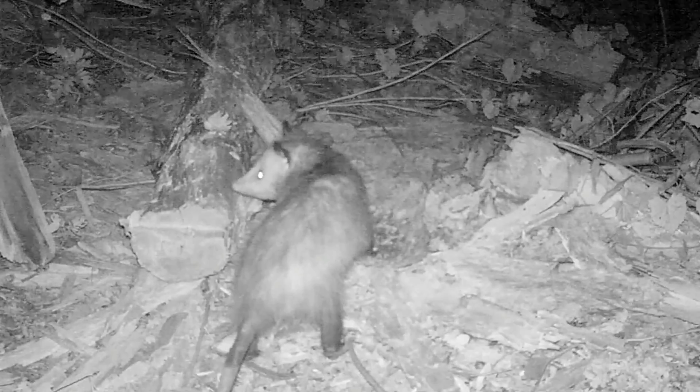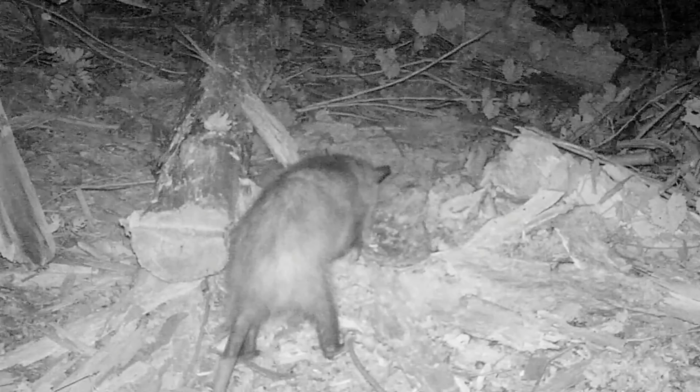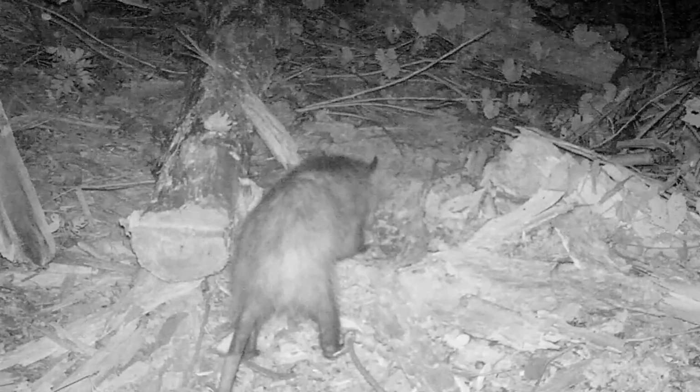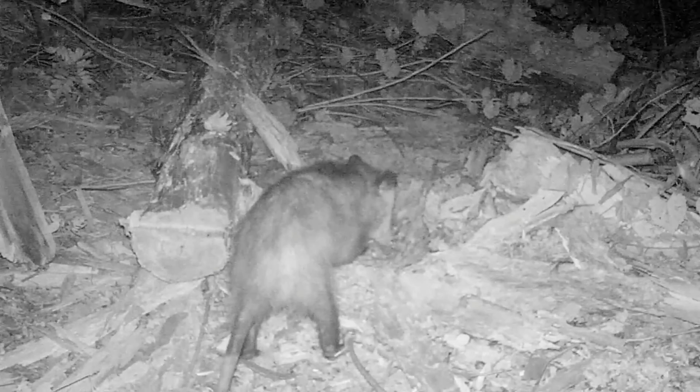And again, you can see the area is crawling with big ants that you can even see in the nighttime camera, but those are not the real biting kind of ants. Those are the native black and red wood-eating ants.